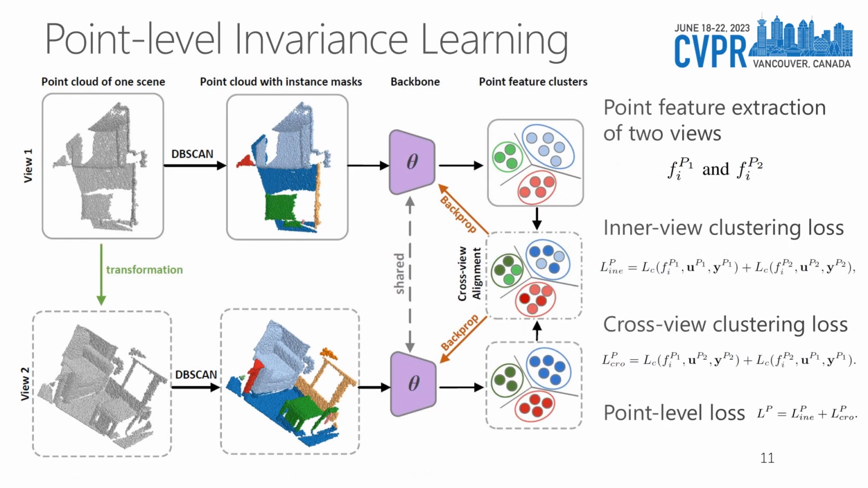Next, for the point feature of each view, we first compute the in-view clustering loss for similarity optimization. Besides, we need to make an alignment of the learned clusterings across the two views to achieve the feature invariance during clustering. So we introduce the cross-view clustering loss to learn the point features of one view close to the prototype of the same point in another view.